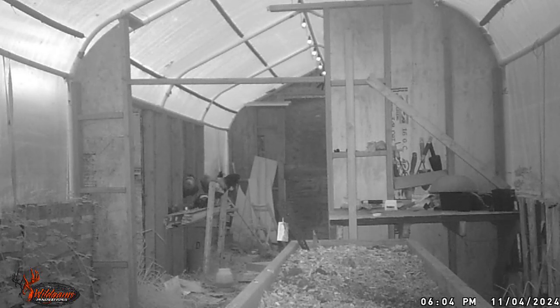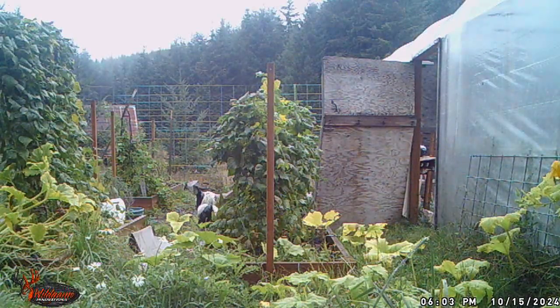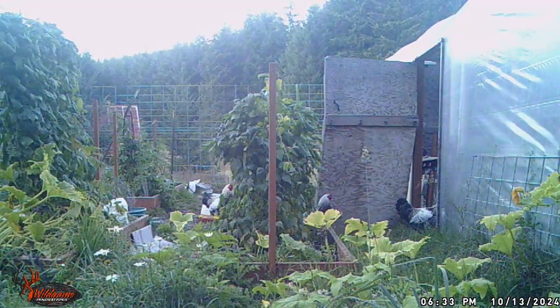There the roosters are outside. So this is our greenhouse, and this time of year, we're not using it. Everything's pretty much dead. And so the roosters are there for 2 jobs: tilling and living. Tilling and living. Very healthy roosters. There's one there. Just kind of chilling out.